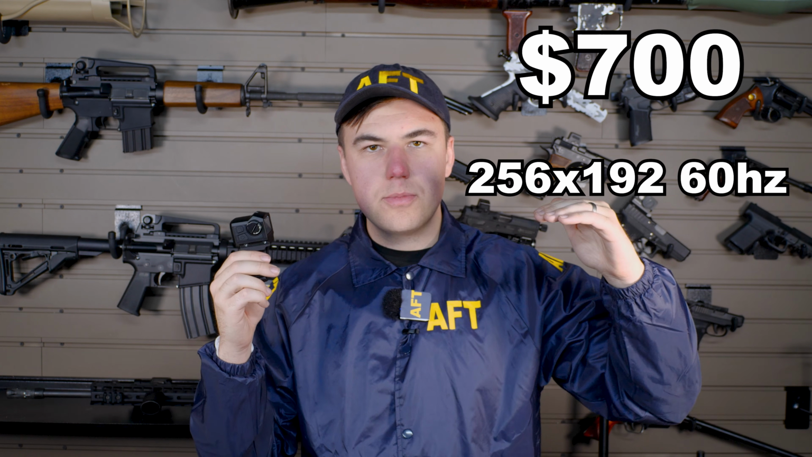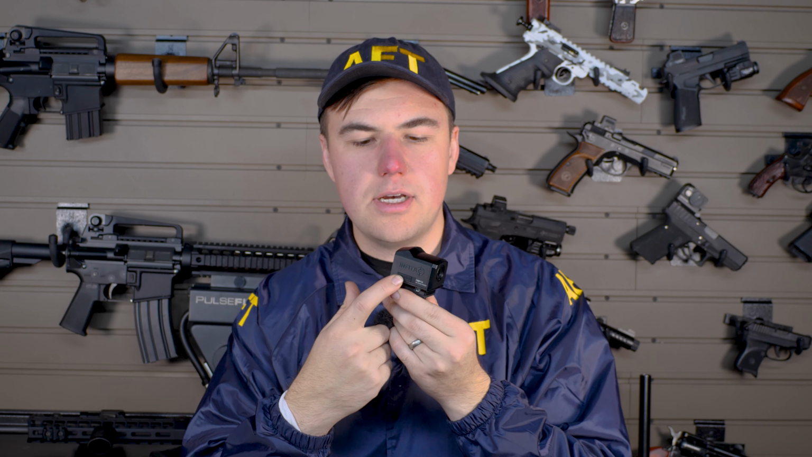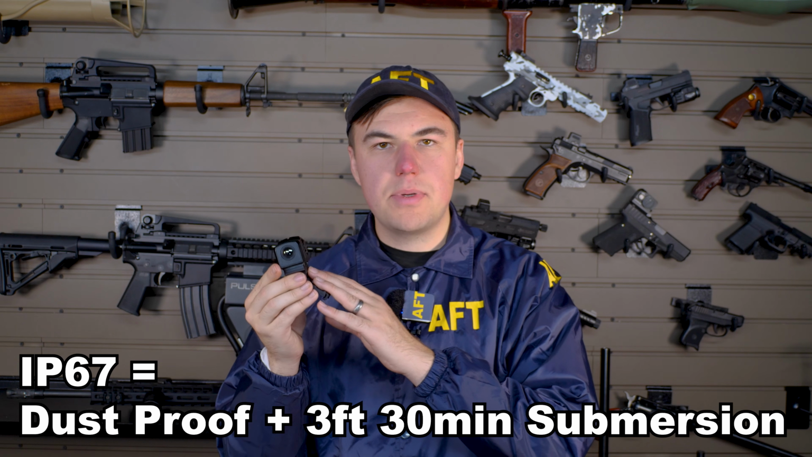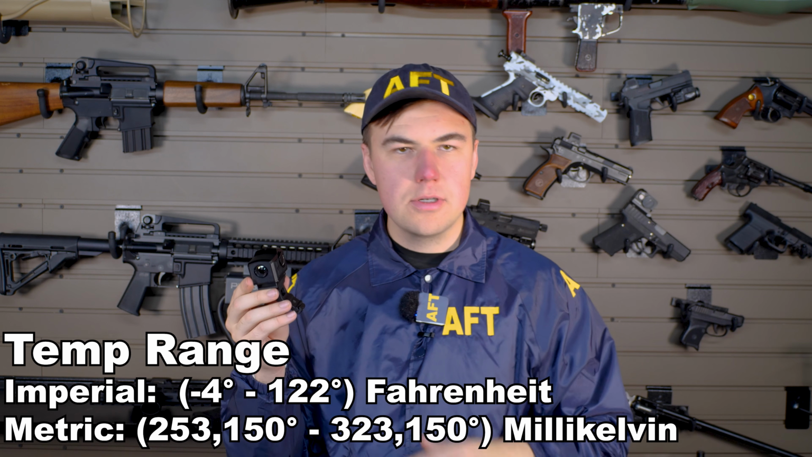Going through the specs real quick. Price, $700. Thermal sensor resolution 256. Battery life 5 hours. It does have a Type-C port on the side. It doesn't charge the battery though. That's just for an external power source if you want to plug it in or update the software. IP67 rating. Temperature range from -4 to 122, and overall weight coming in under 4 ounces, which is wild.